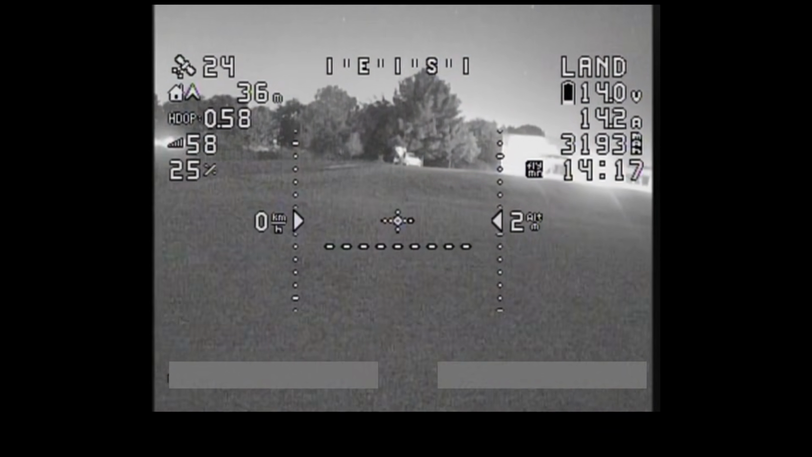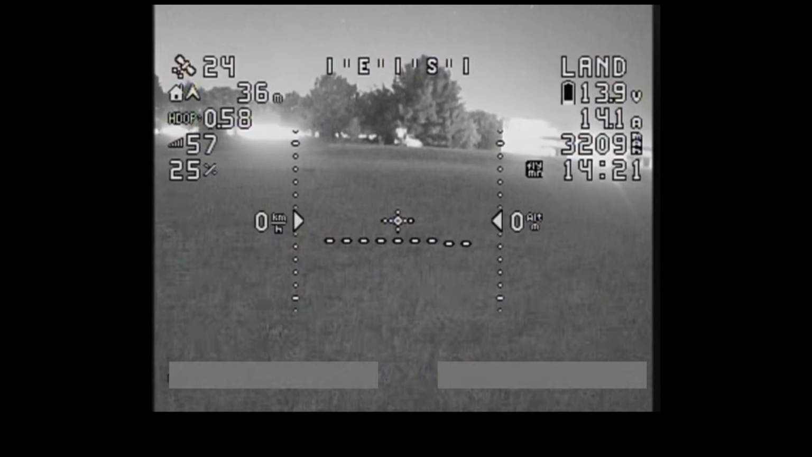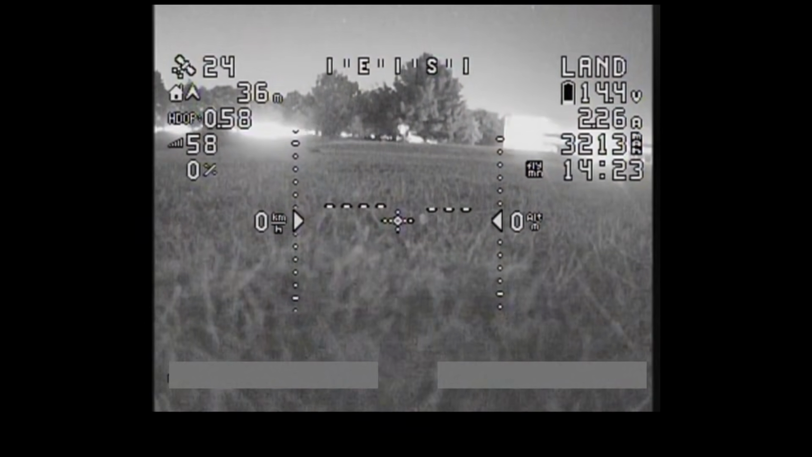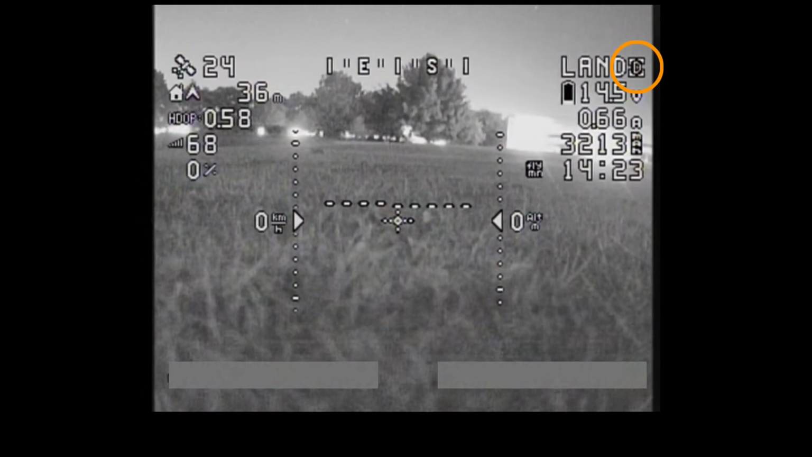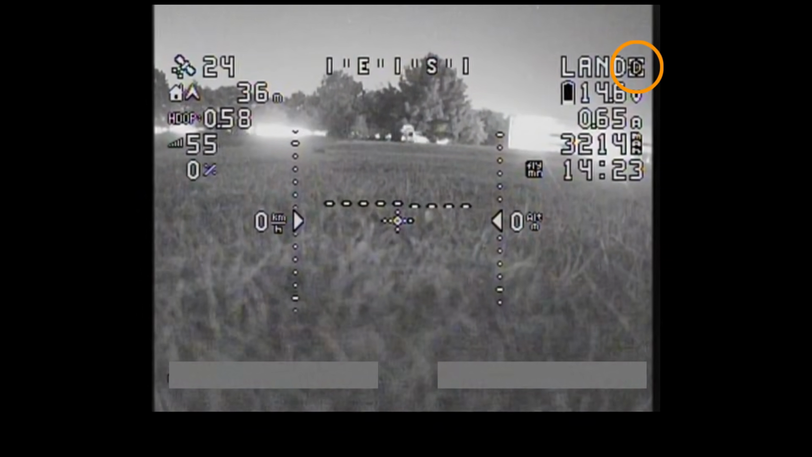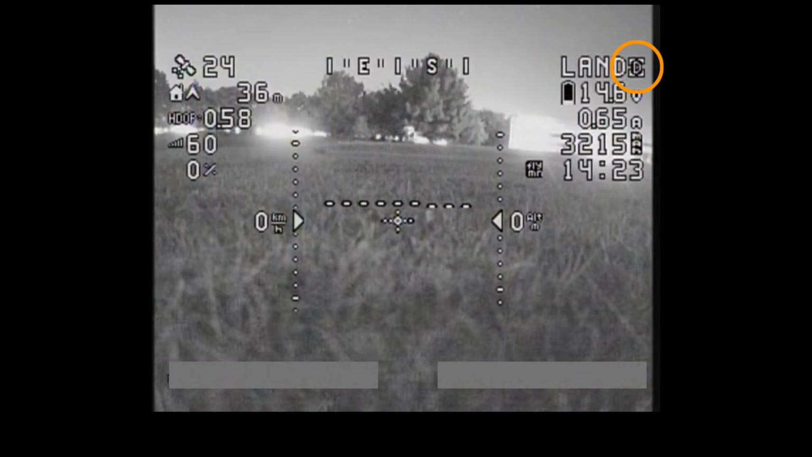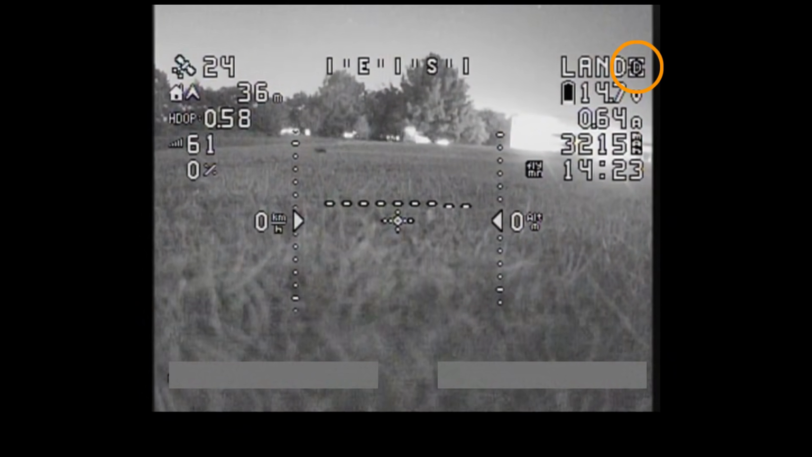3 meters, 2 meters, 1 meter, and we're landed. And then you can see there the aircraft disarmed itself. That worked really, really well. Let me grab my phone and I'll grab the camera and we'll walk over there and grab it.